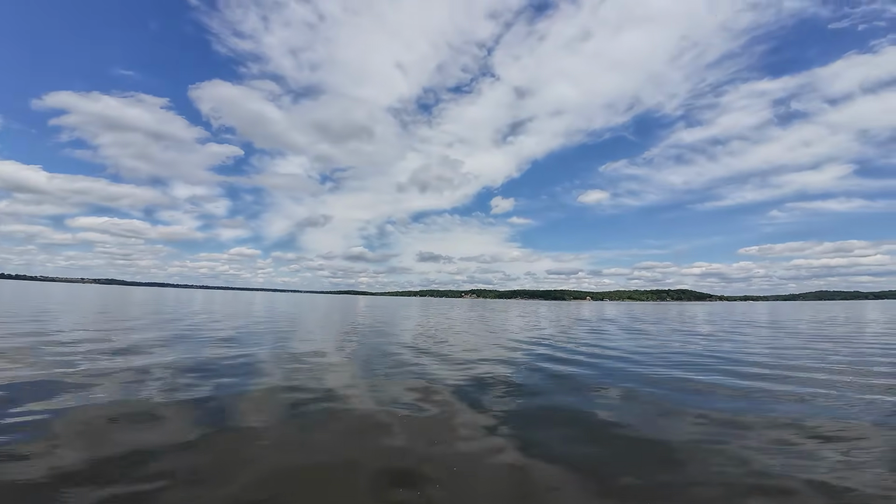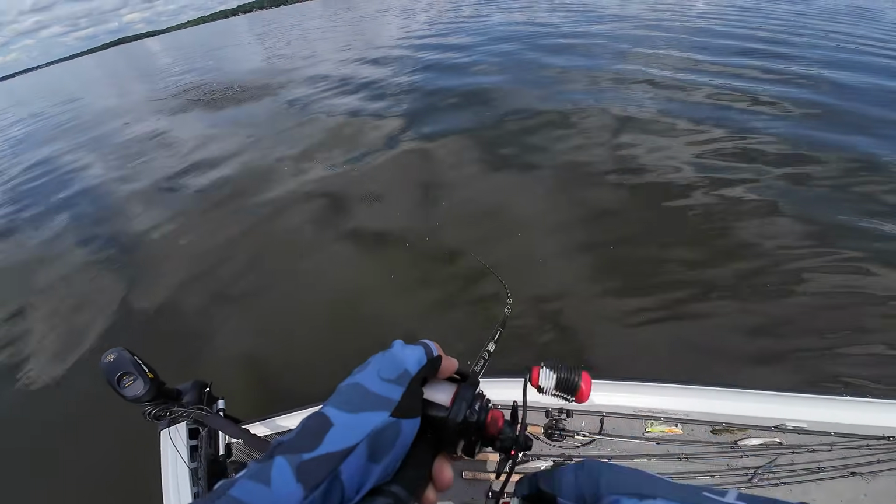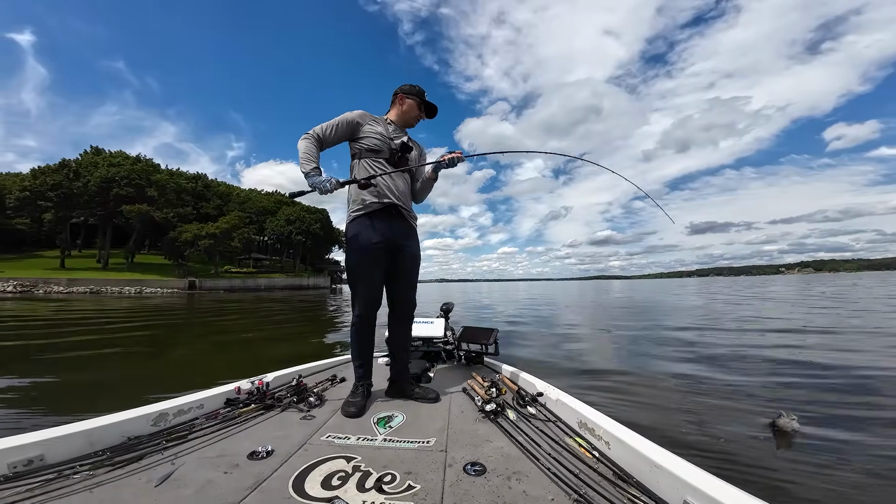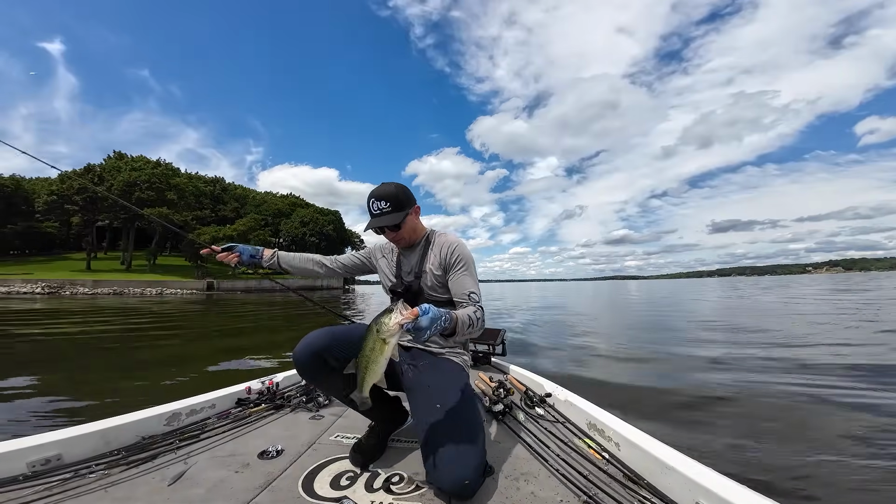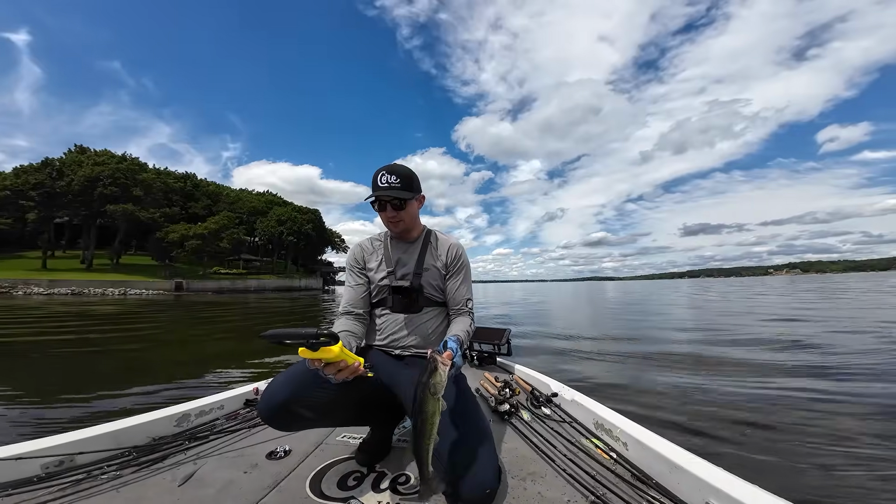Got him. There we go. Another one on the tush. They want the tush and not the crankbait for some reason. Had to sit down and retie. These fish are just not that big, unfortunately. I mean, they're better than what I have on the scale so far, I think. Maybe that one's just a tiny cull, but man, they're not that big out here right now.